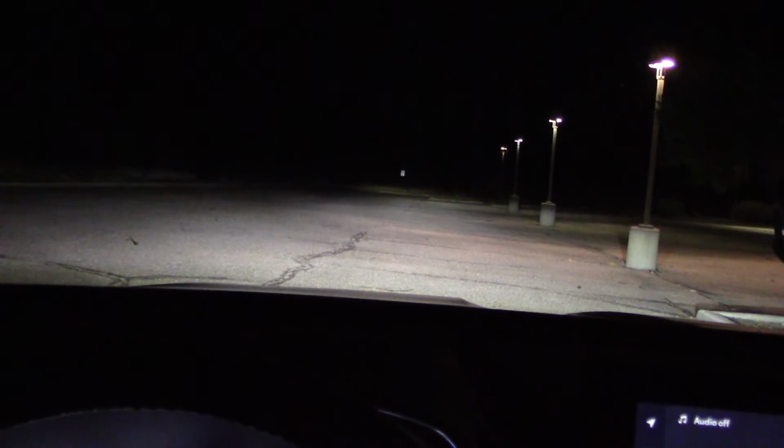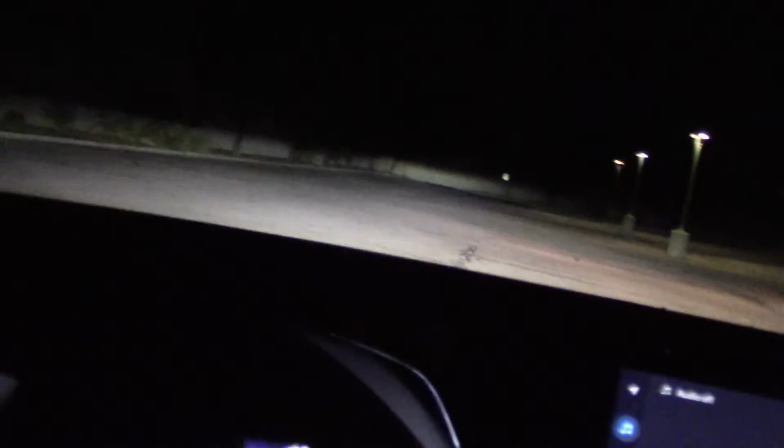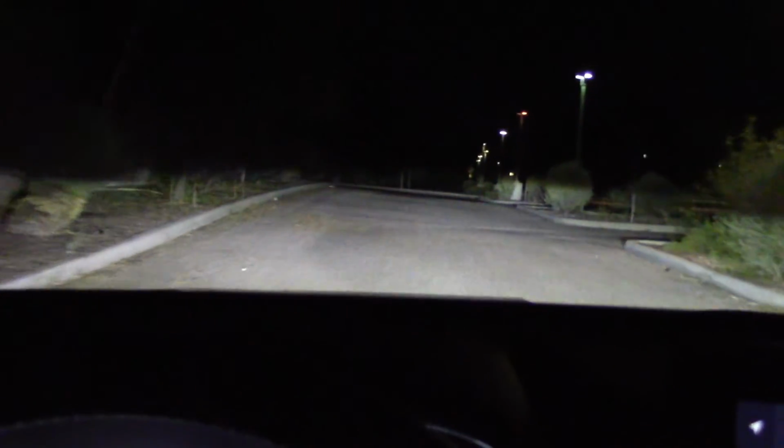And we also have active headlights. It means they swivel in the same direction as the steering wheel, designed for taking corners. On this system, you really have to turn the wheel all the way to get the total effect.